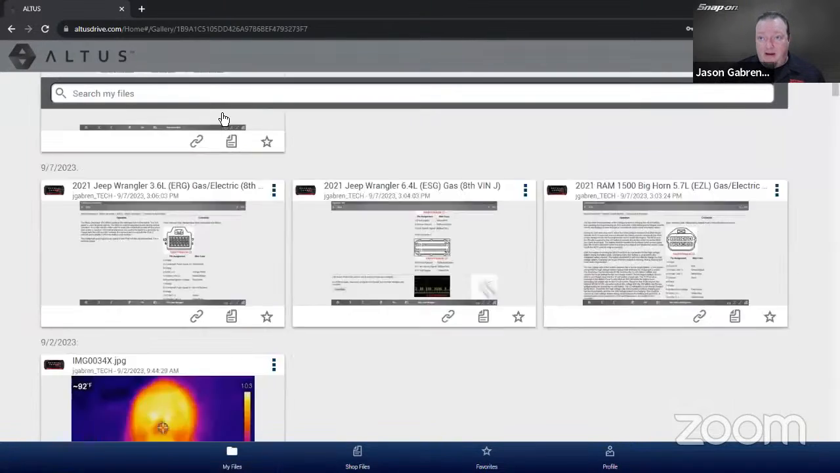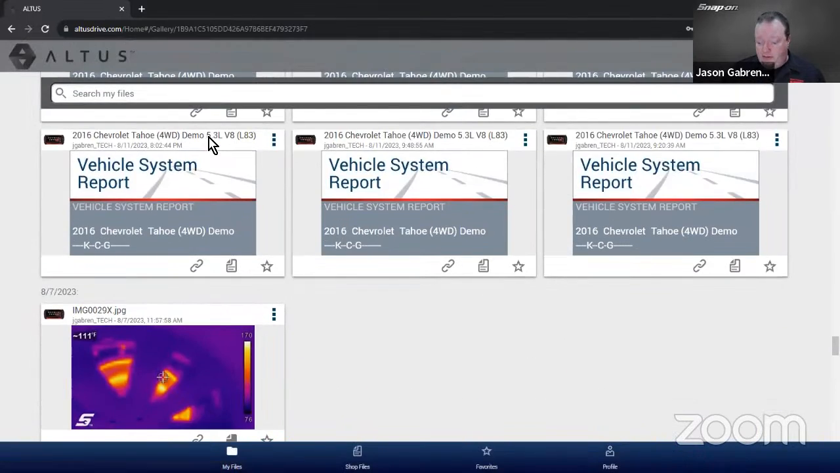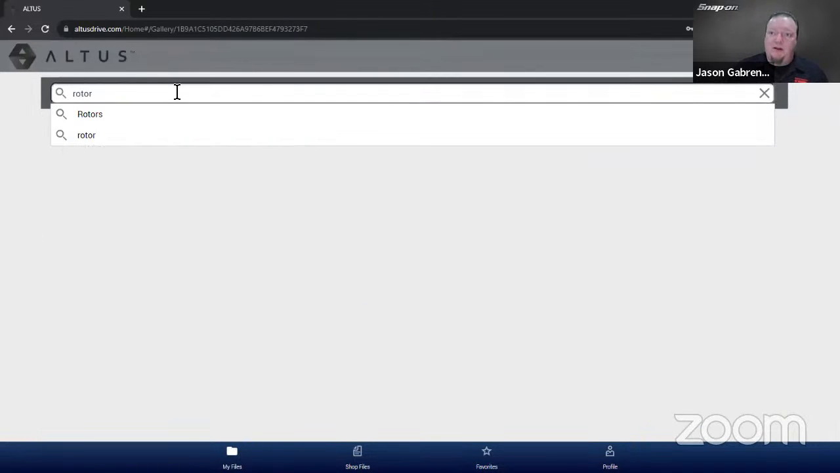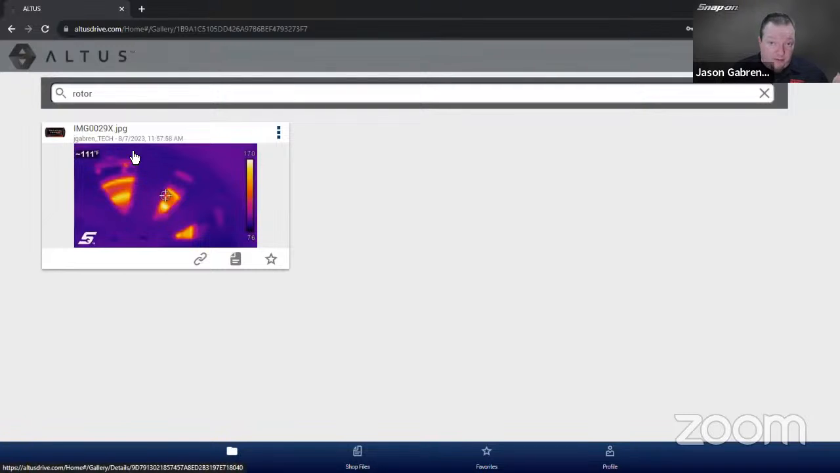So if I go back here and I wanted to search, go all the way back at the beginning, and I wanted to look for rotor. There we go. There's the one I tagged with rotor.